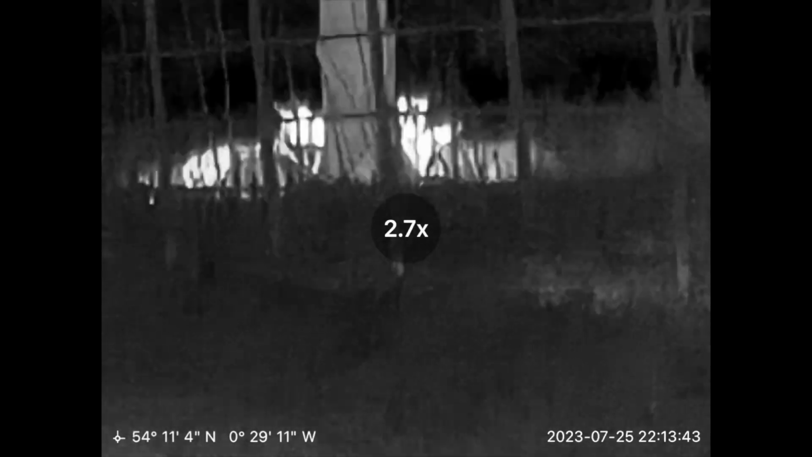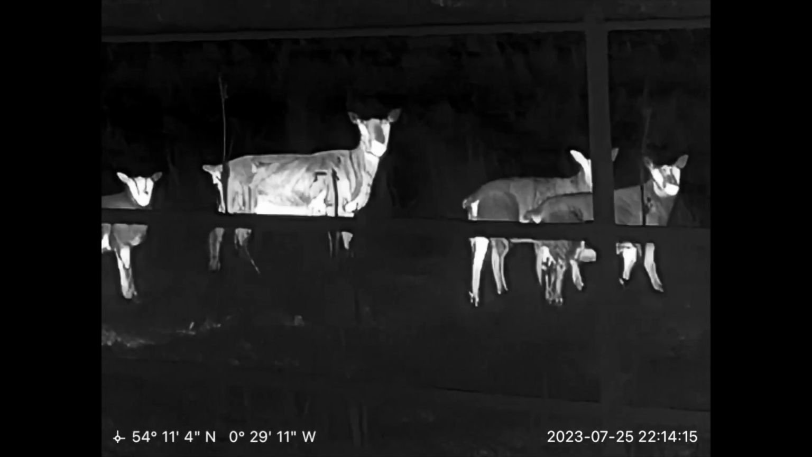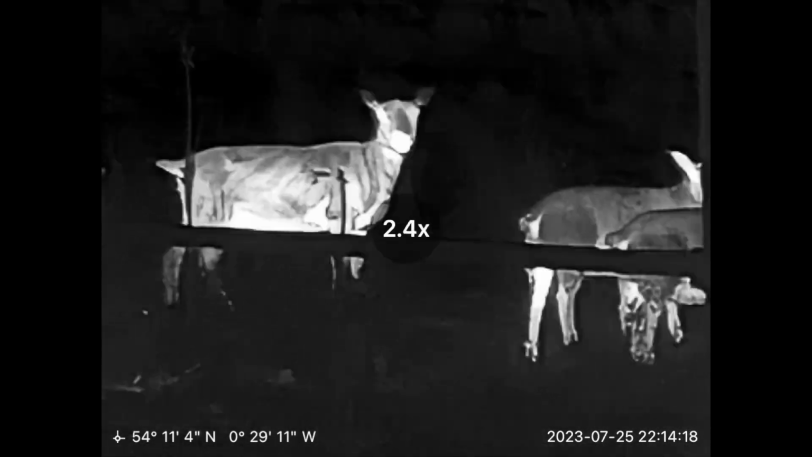It looks like we've got some sheep hiding out there. Oh yeah. There we go. I'll keep walking up towards them. We're still a way off. Oh, there we go. Now they've actually moved a bit. You can fully see them. We're still a bit off from them. They're about 20 yards away.